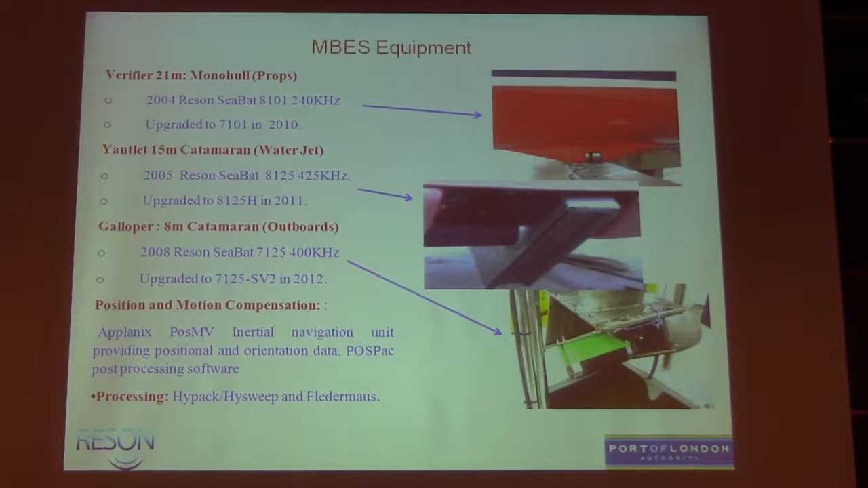And then our most recent system was the 7125. It was the second variation of that was out, and we upgraded to the 7125 SV2 this year, and actually that's just been fitted this week. So I'll be going on the boat maybe this afternoon, and we'll start to play around and look at the functionality we're going to gain from that.